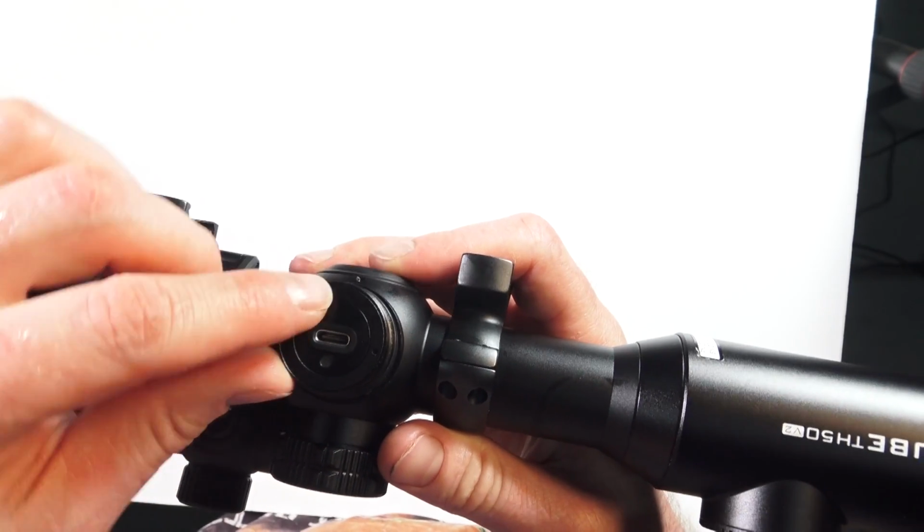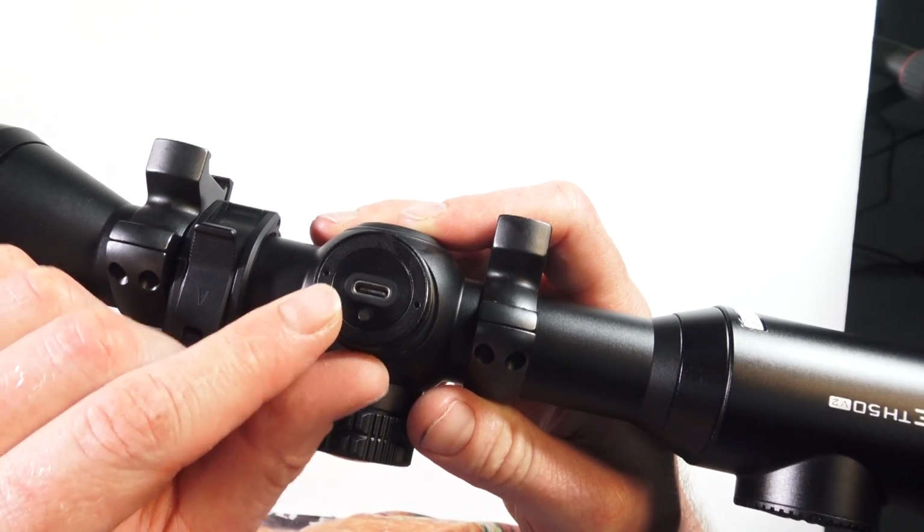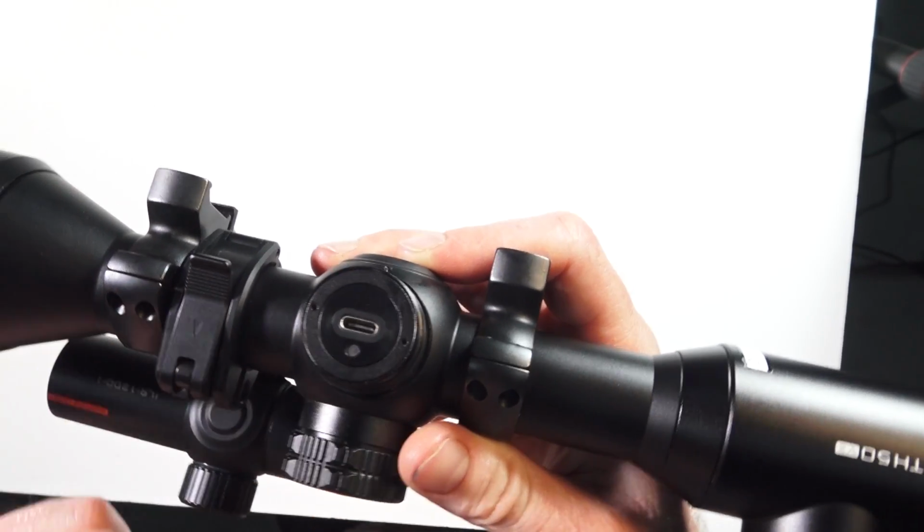Now, when you charge this, this red light will actually come on. Okay, but you don't want to charge this with anything higher than a 2 amp charger.